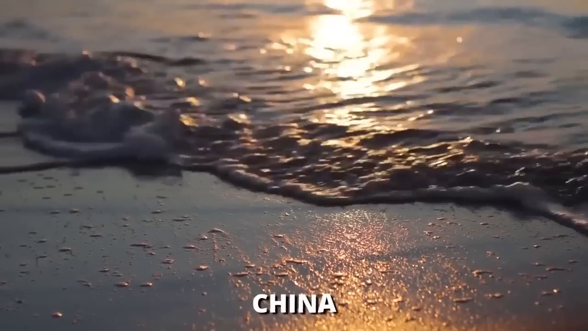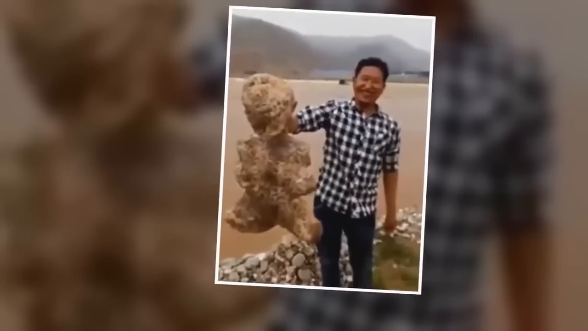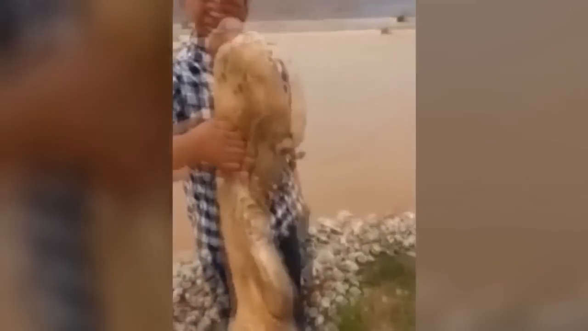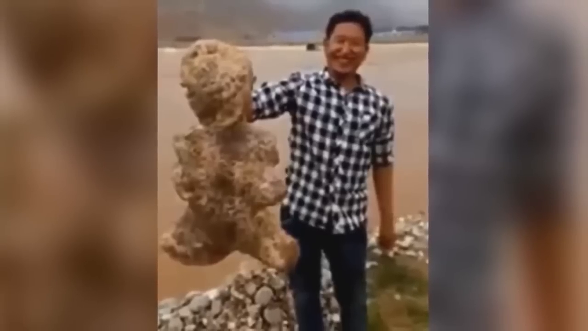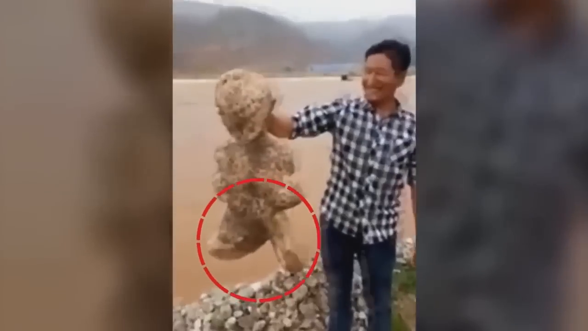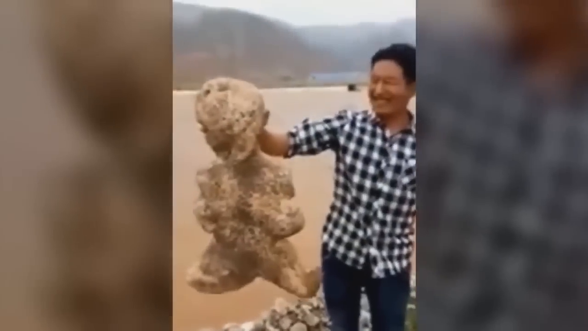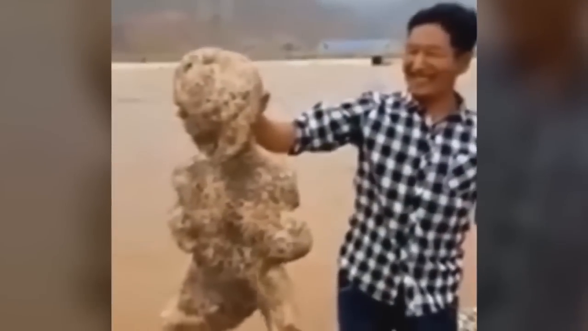Somewhere at a beach in China, a man happened to see a weird, sponge-like creature. He thought it was dead, or maybe not something living at all, and that's why he went to it and held it in his bare hands. But, well, the creature wasn't dead at all, and that is when we see it moving its hands and legs, or whatever that is, in a weird way. What can it be? A mutated starfish? Let us know what you guys think.